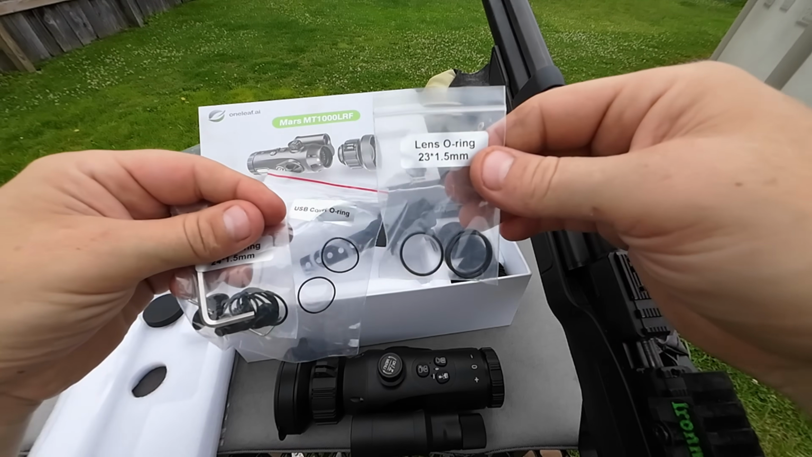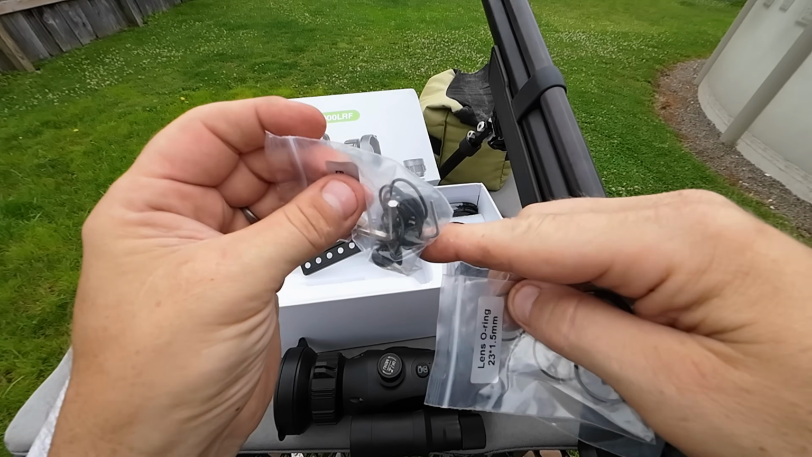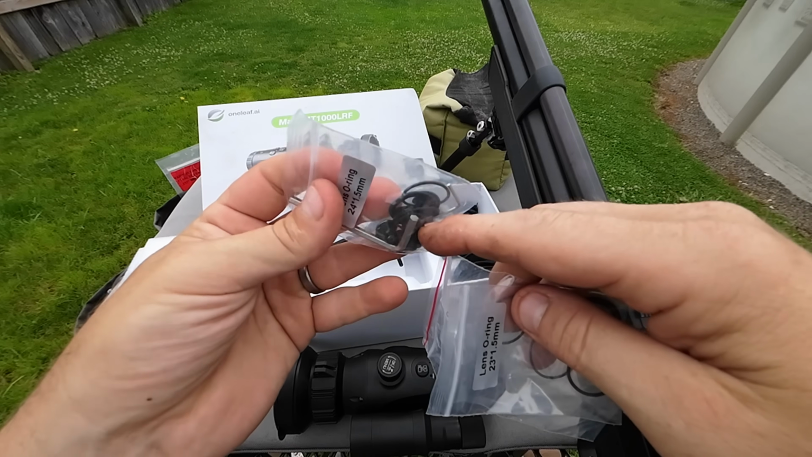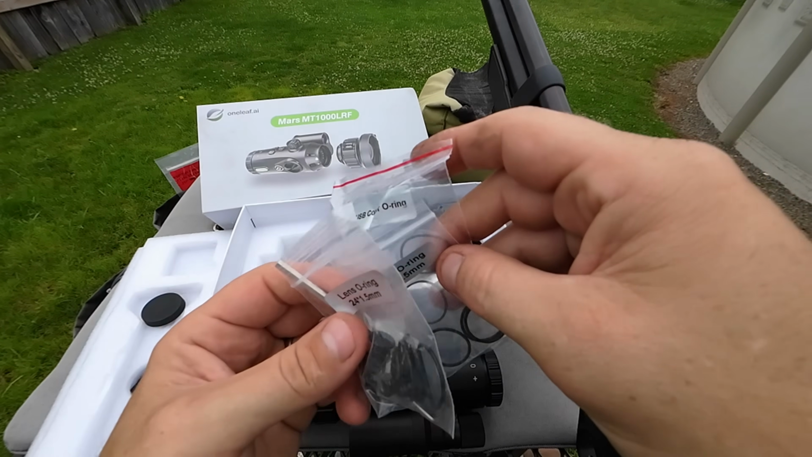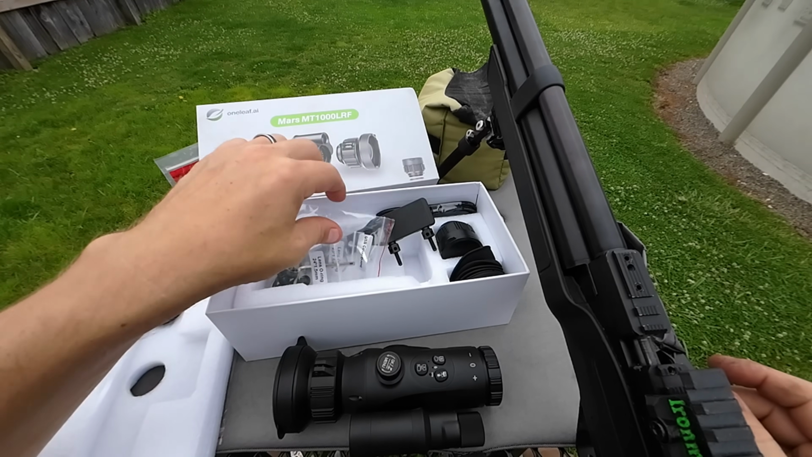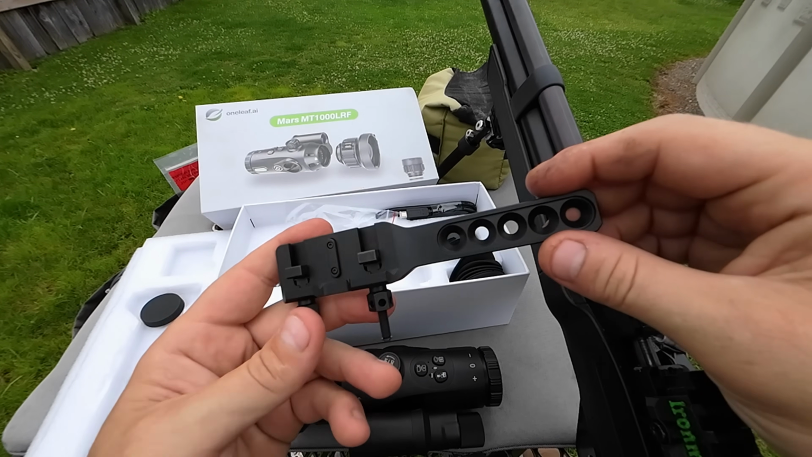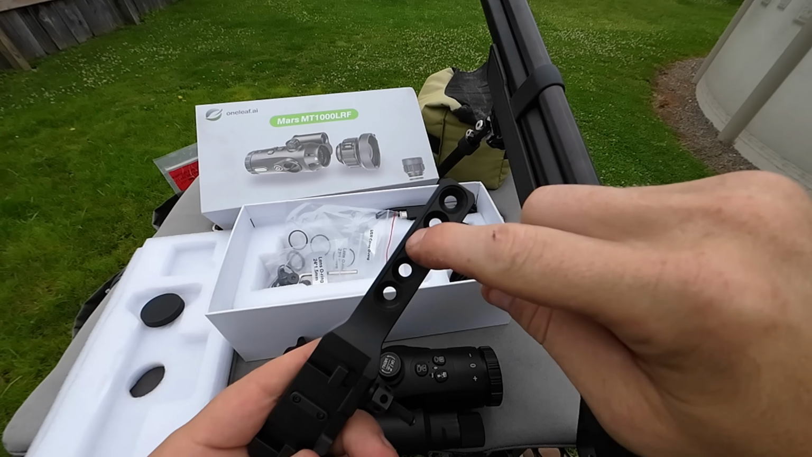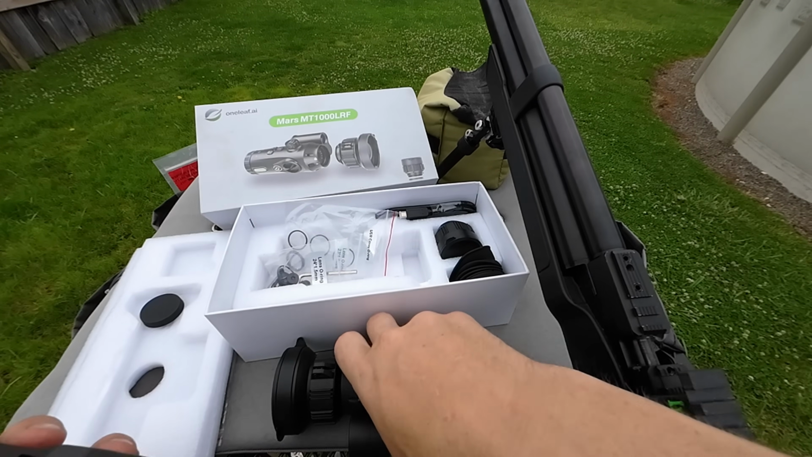And just so you know, it does come with a whole barrage of extra seals and parts. It's got your screws, it comes with the Allen wrenches, it's got lens O-rings, USB cover O-rings, all included. Your mount, Picatinny, and it's got contoured holes so you can adjust it however you want.